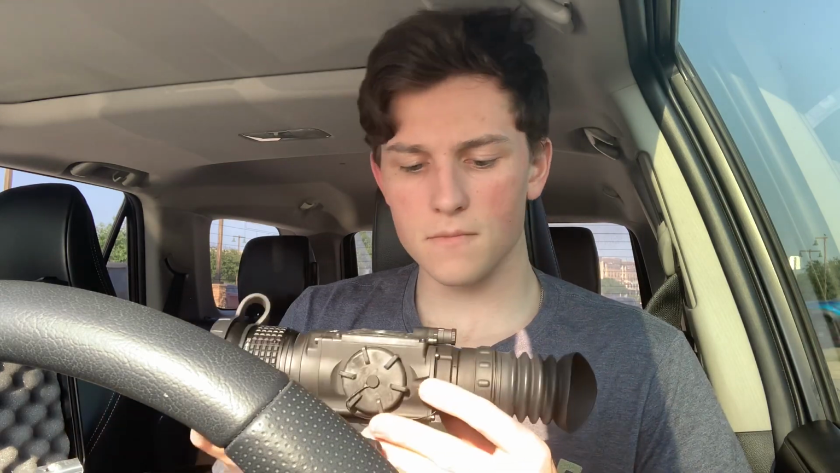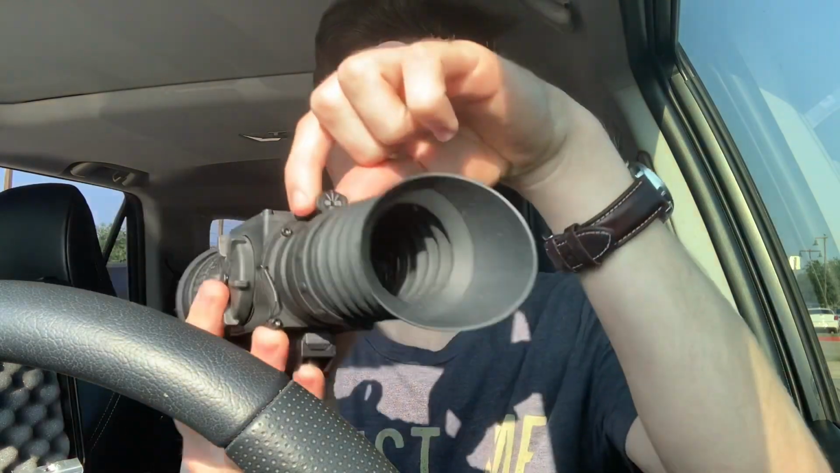Next you have the diopter adjustment, this dial right here. That's just to adjust the reticle, the image, to your eye. Next after that, we have the on-off switch, this little lever right here. So on, off, and standby. There's three sections. Whenever it's sitting on off, you can't twist it. In order to turn it on or to standby, you have to pull it out a little bit and then twist it.